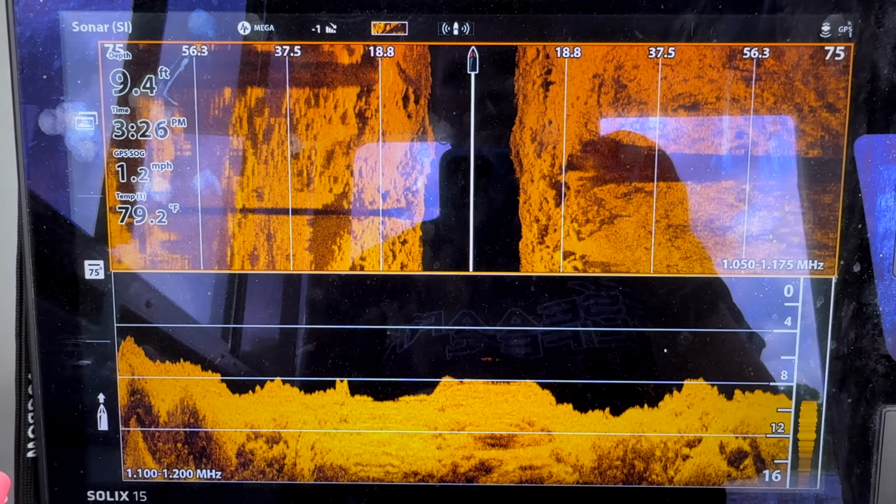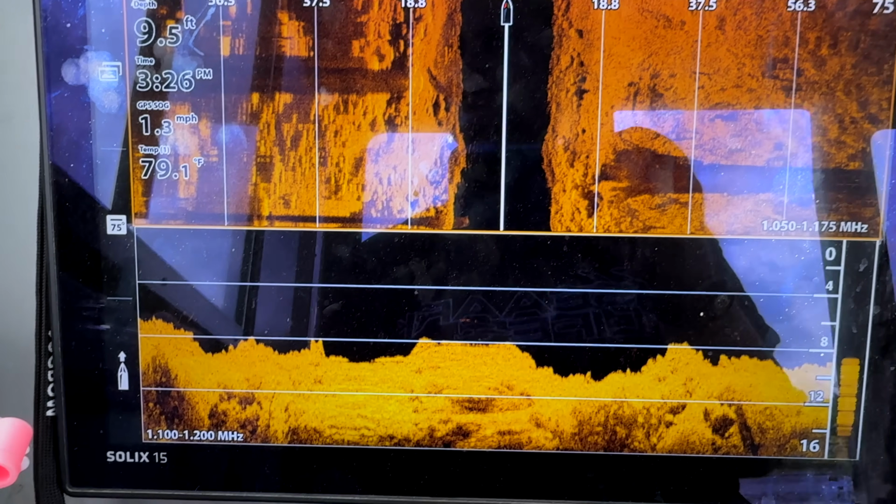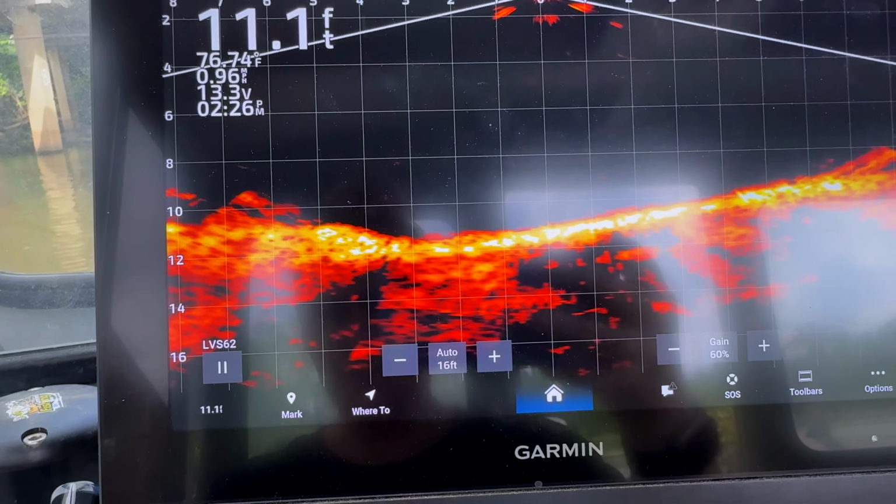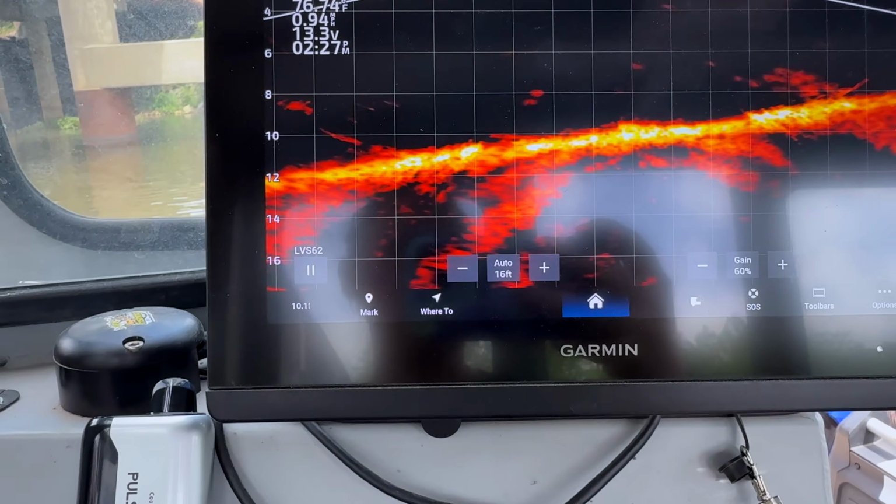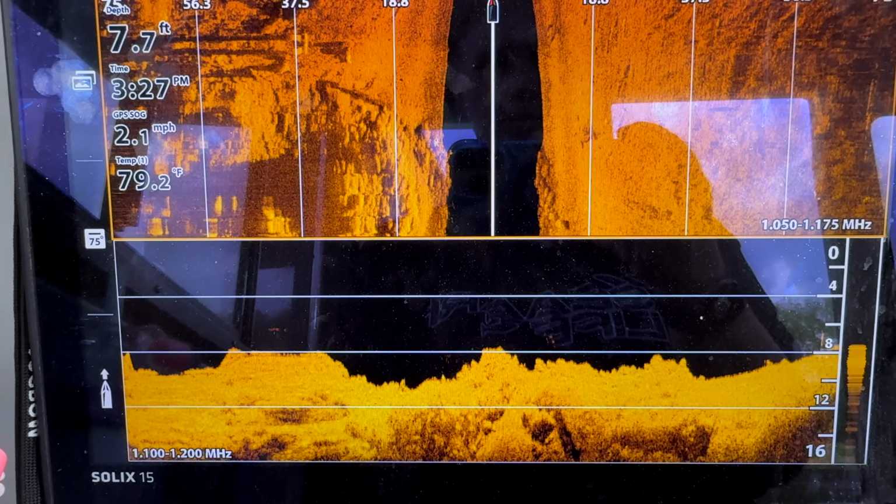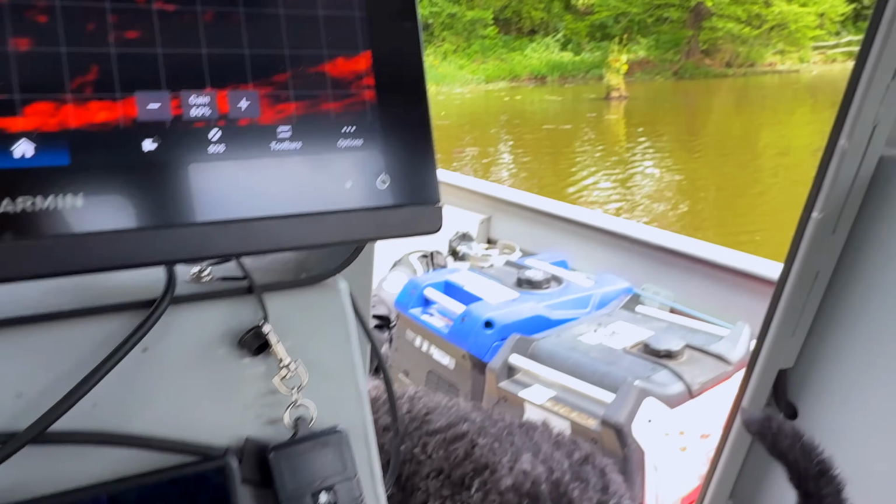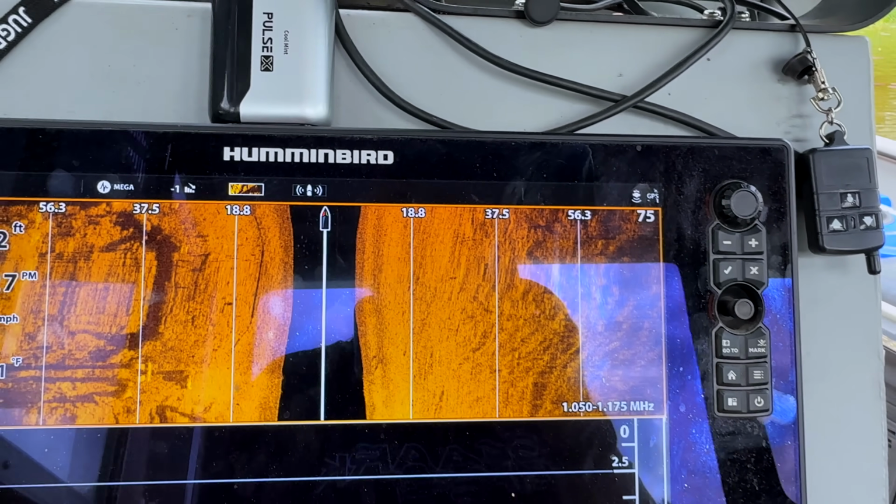So a lot of debris, pretty rocky in through here. You see some of the pillars and stuff as we go past them. Live scope is kind of showing that same, just rocky bottom right underneath this bridge here. Everything that we're seeing under the water, we can correlate to things above the water, like the trees and whatnot.